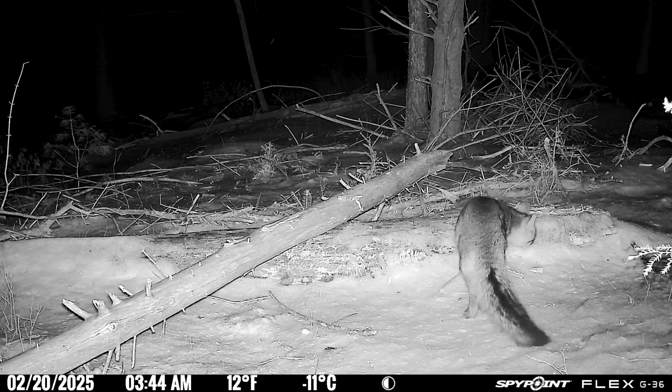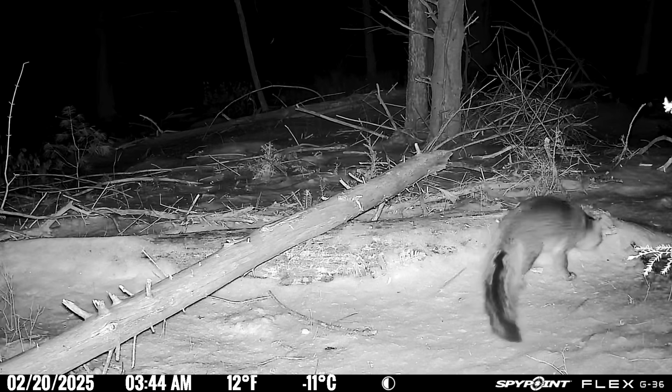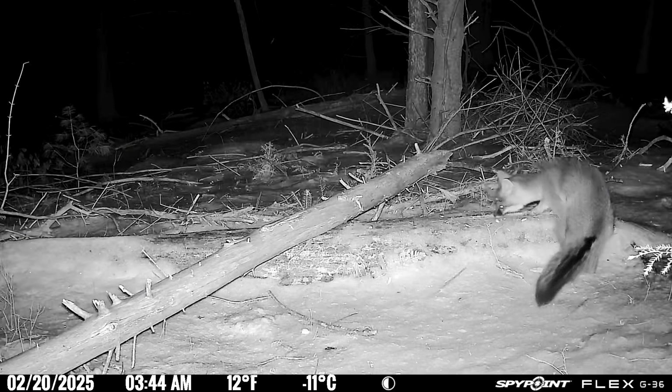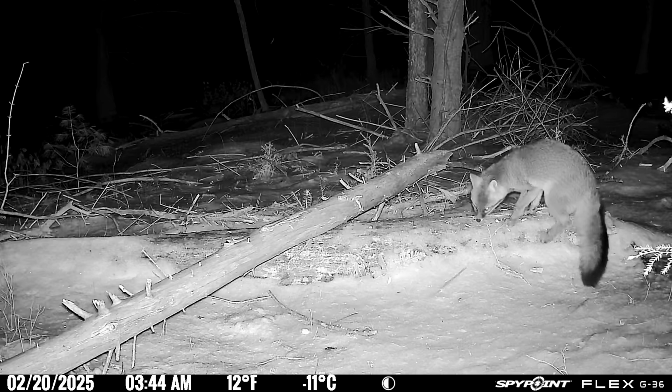This is a gray fox, and he's definitely there for the maple syrup. I'm sure he could smell it from quite a ways off. He became a regular visitor to the log pile here over the next few weeks, and you'll see quite a bit of footage of him coming and going.